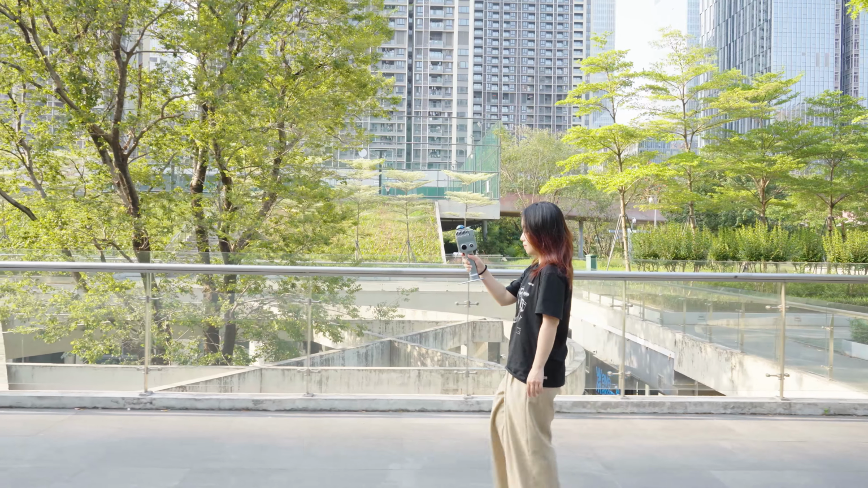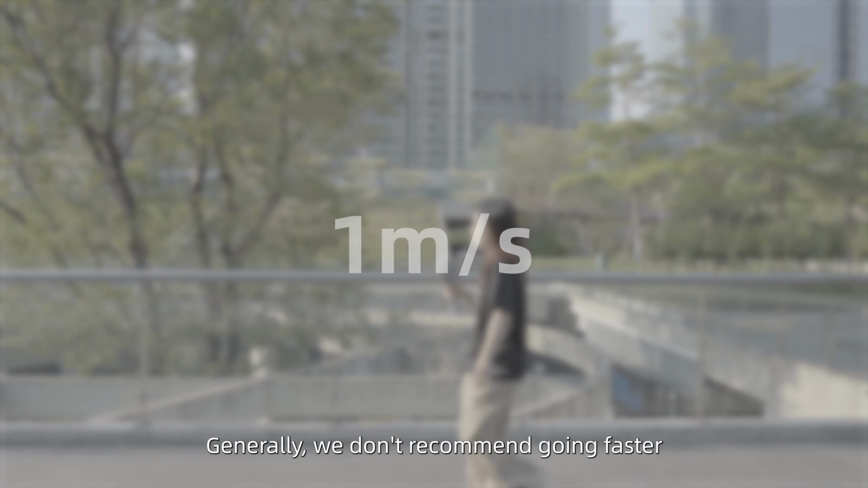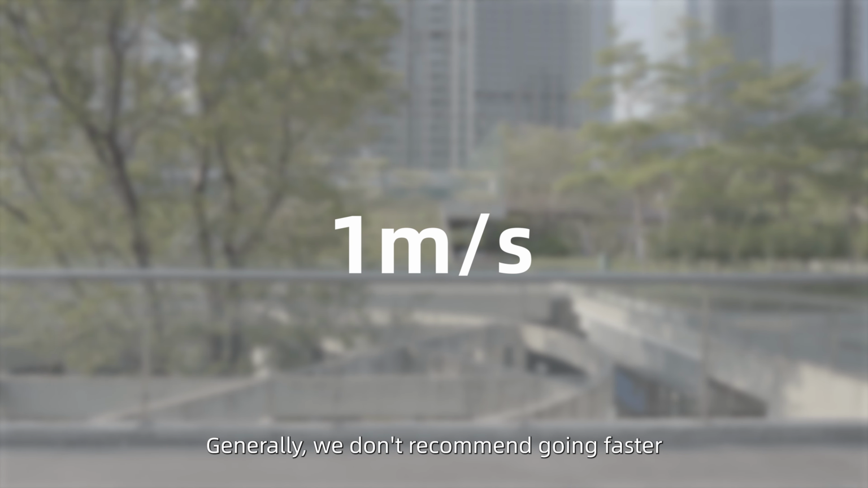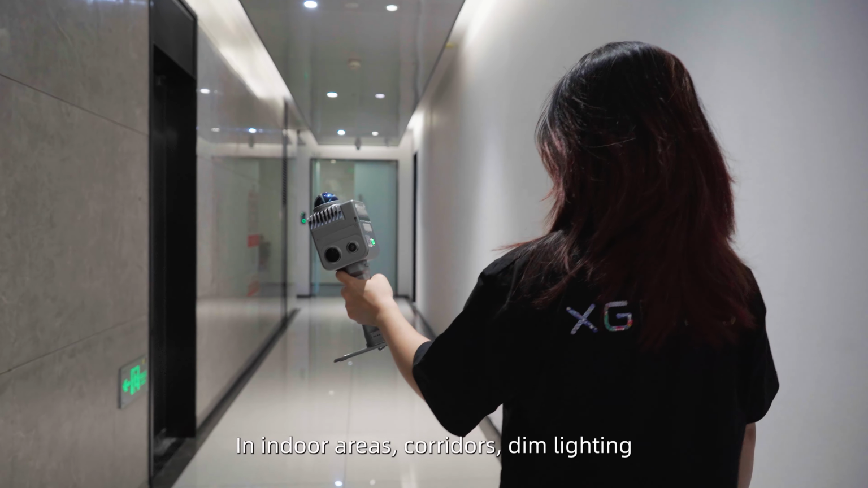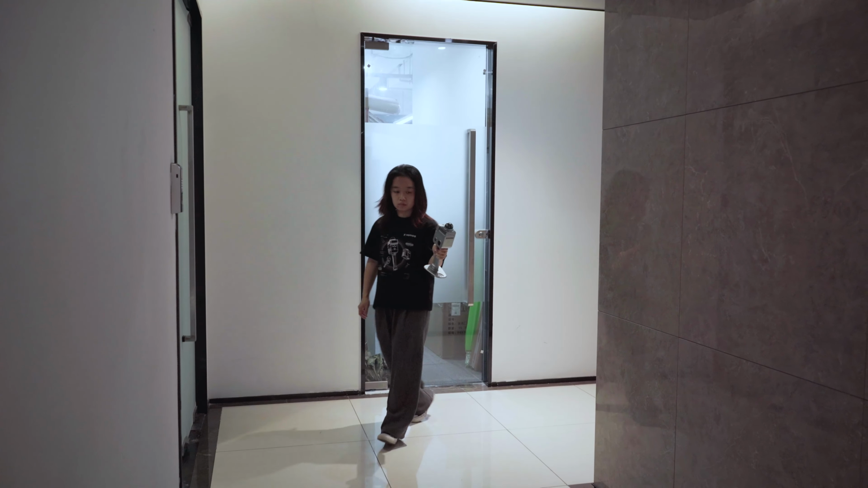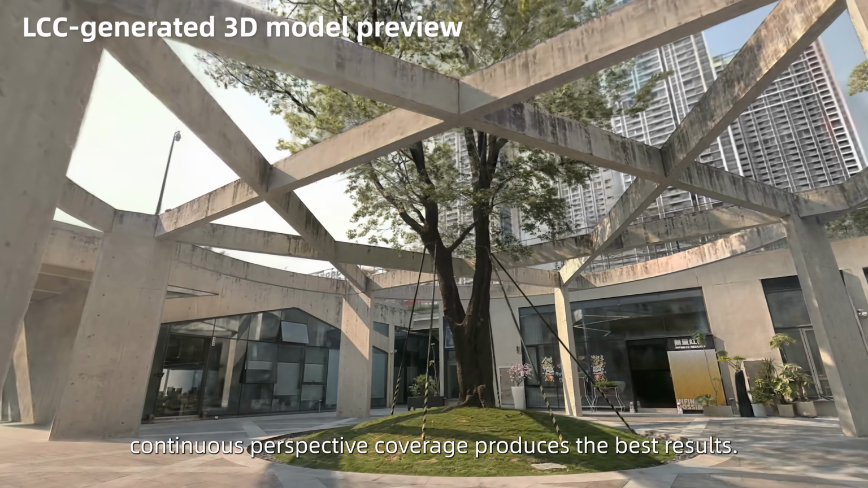Maintain steady movement. Avoid quick rotation, shaking, or sudden acceleration. Generally, we don't recommend going faster than 1 meter per second. In indoor areas, corridors, dim lighting, doorways, and corners, slow down to a maximum of 0.5 meters per second. Steady movement with complete, continuous perspective coverage produces the best results.